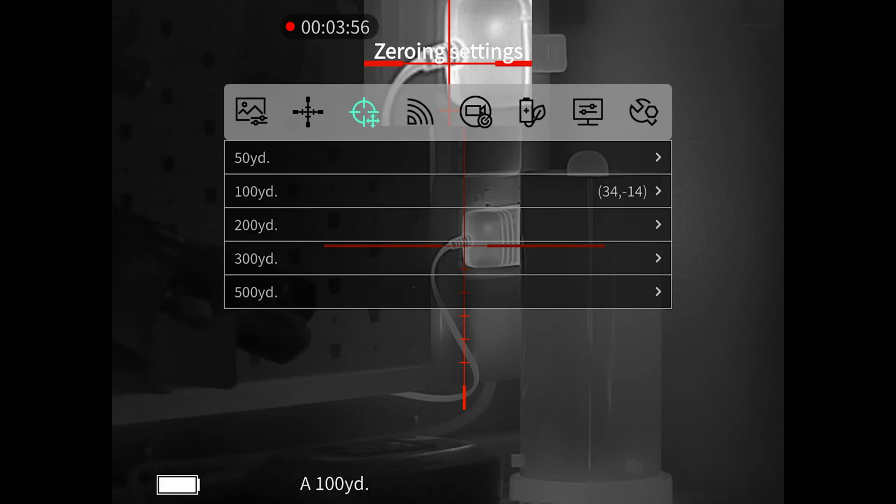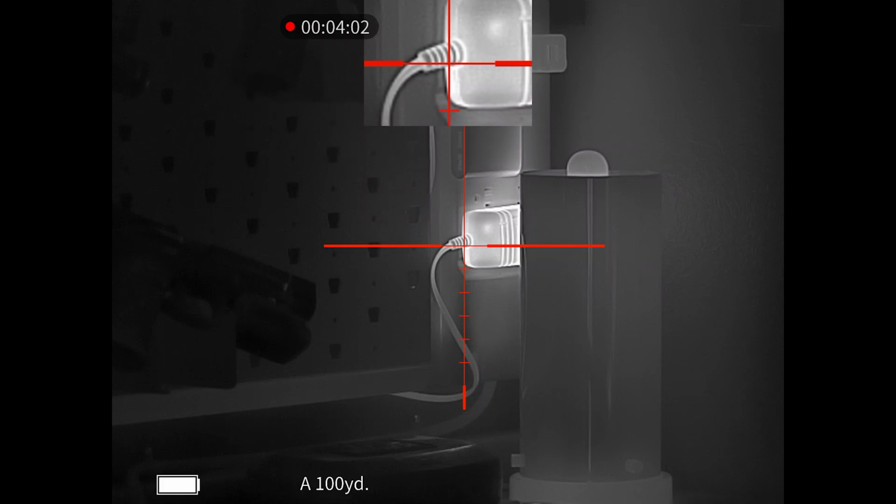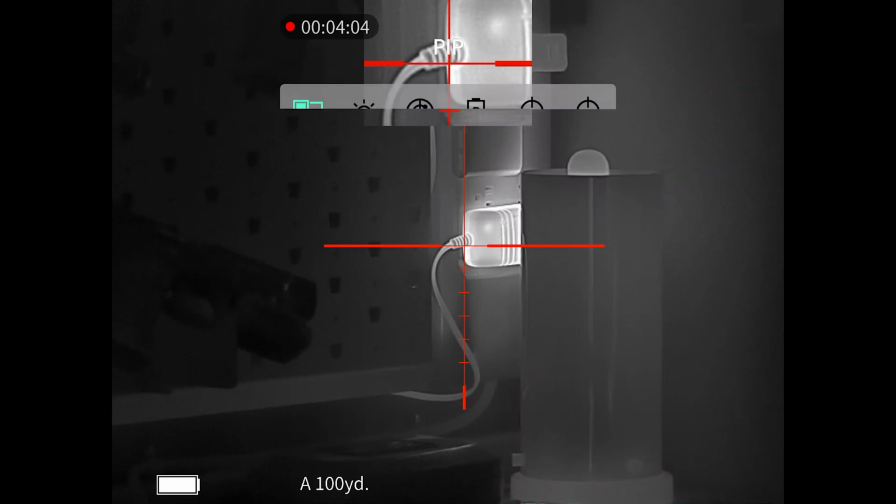Now zeroing, here's where you can put all your different distances. And I'm assuming that if the scope knows what you're ranging, it's going to change to that zero distance.